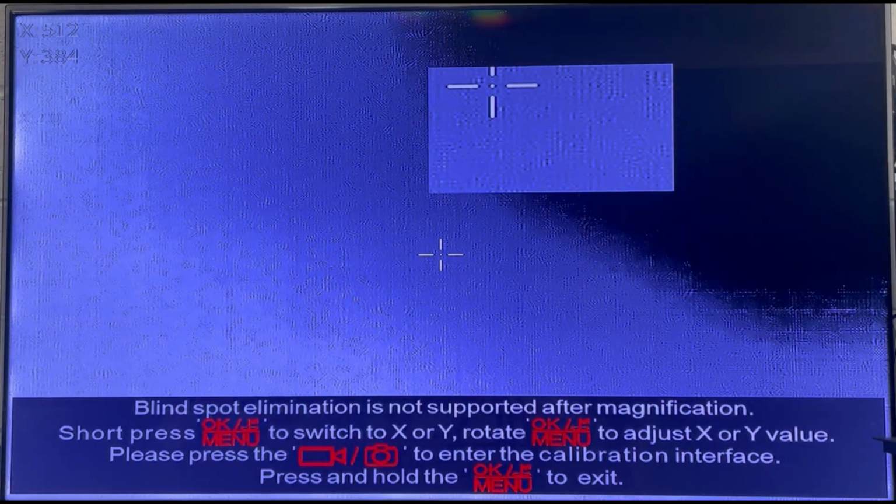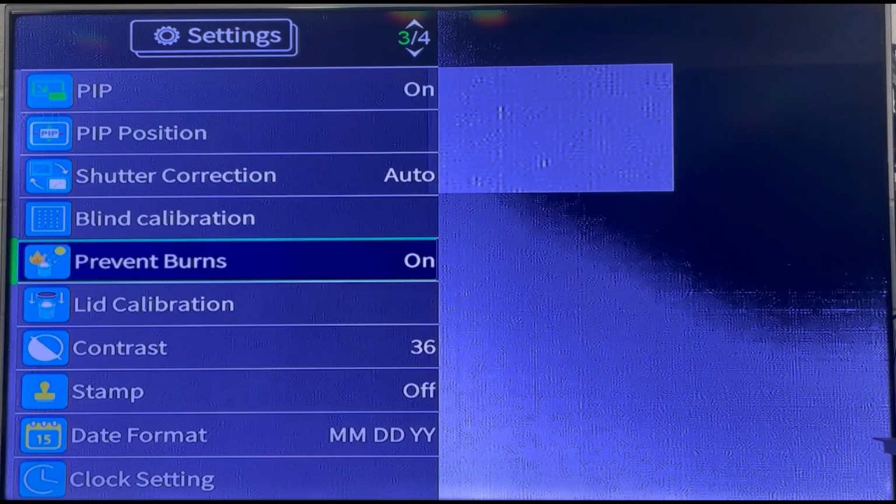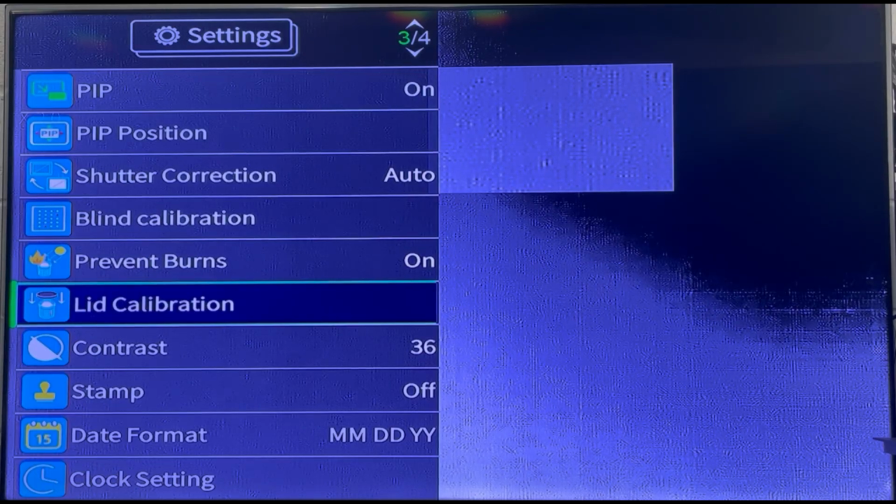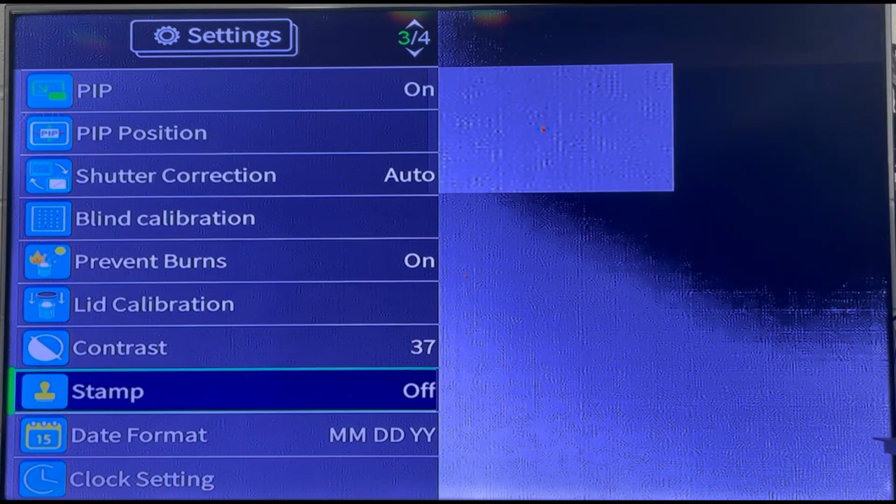Auto blind calibration. This setting is to correct the blind points in an image to maintain the integrity and clarity of the image. Prevent burns. In order to protect the device from being burned by hot objects, like sunlight. Lid calibration. By balancing the background temperature of the thermal detector, the lid calibration eliminates image defects and improves the overall quality. Contrast. Again, self-explanatory.